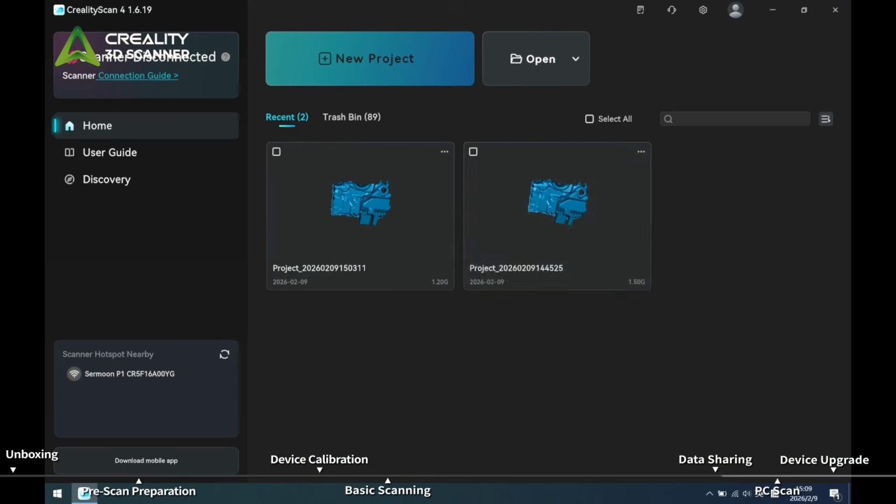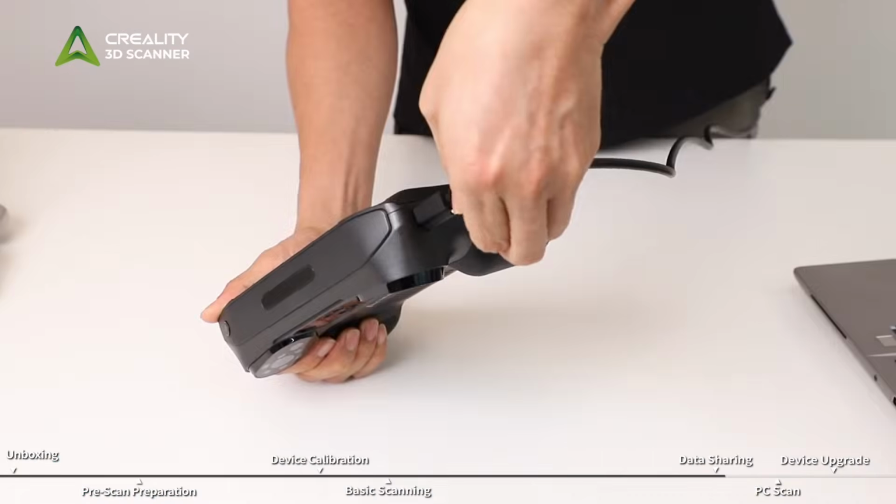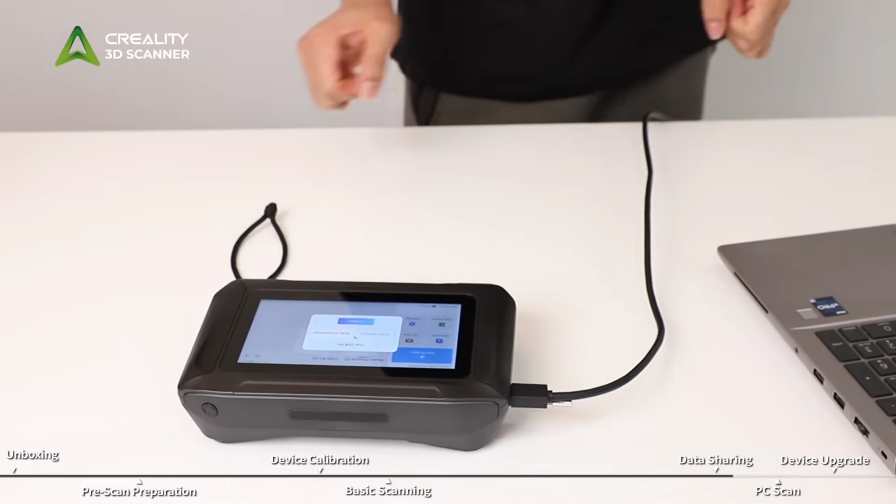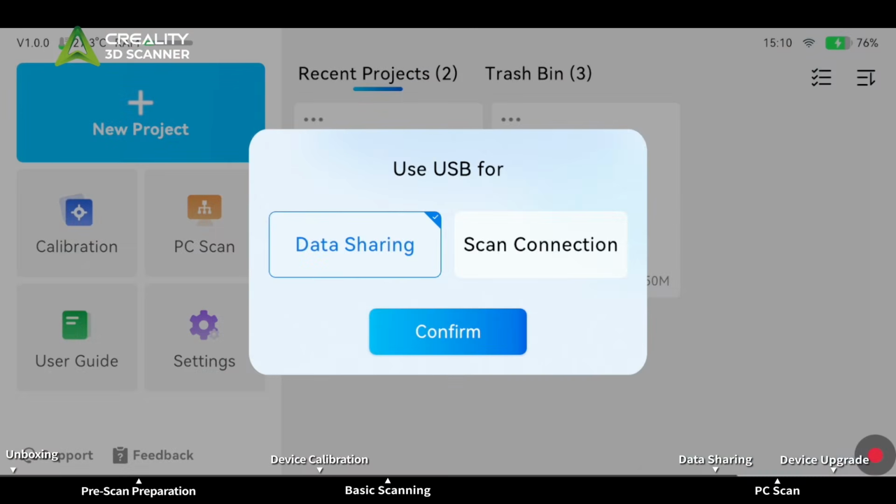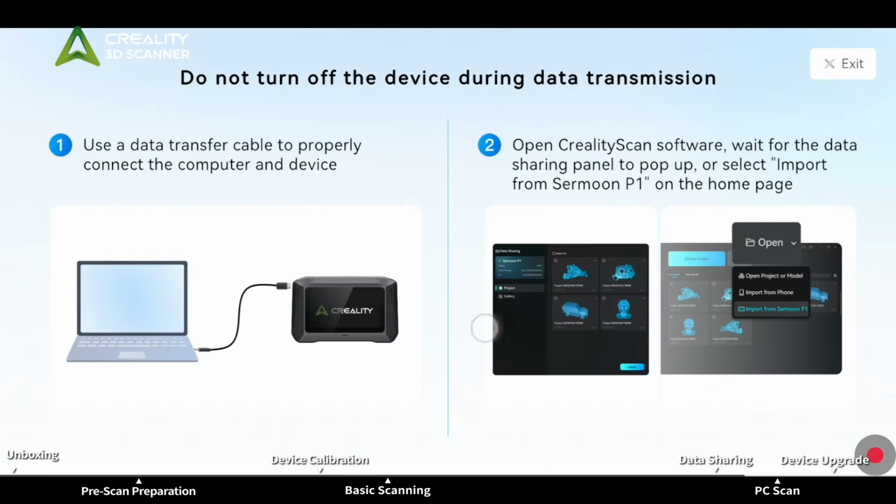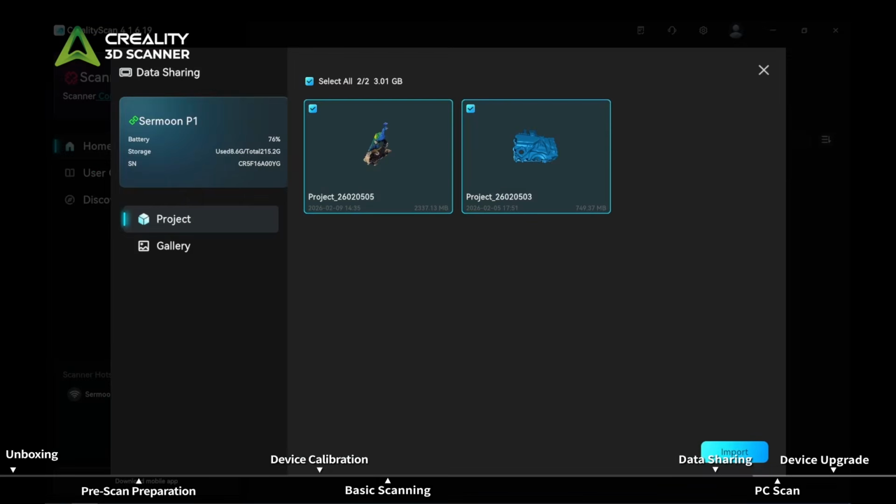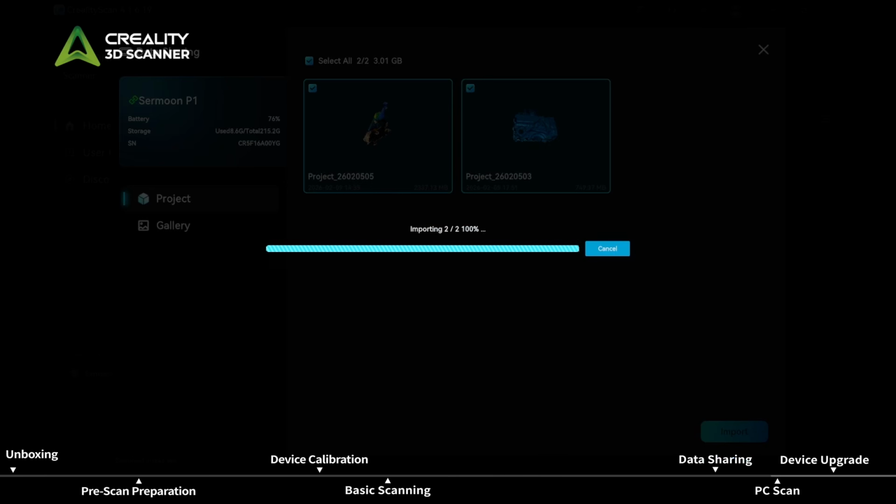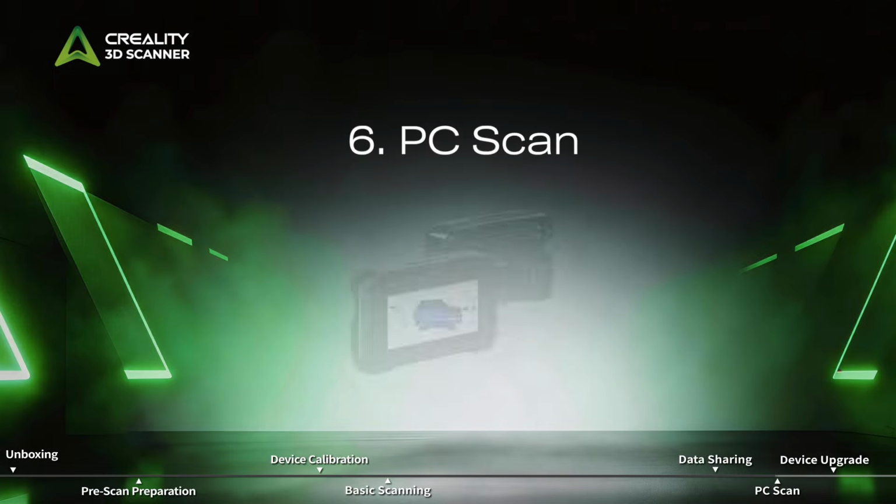1. Open the Creality Sermoon software on your computer. 2. Use the original data cable included in the package to connect the device to your computer. 3. After the connection is successful, select Data Sharing Mode in the pop-up window on the device. 4. The computer will display the device page and open the Data Sharing data panel. 5. In the panel, select the project you want to import to the computer. 6. Import complete.